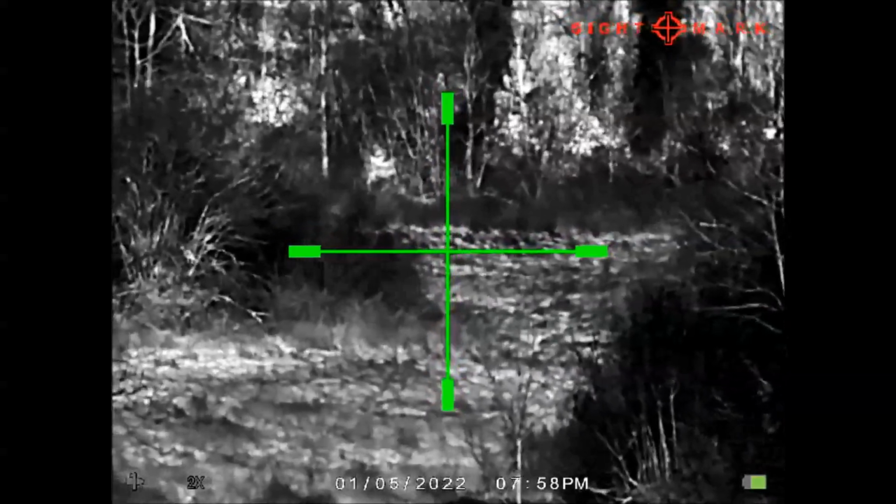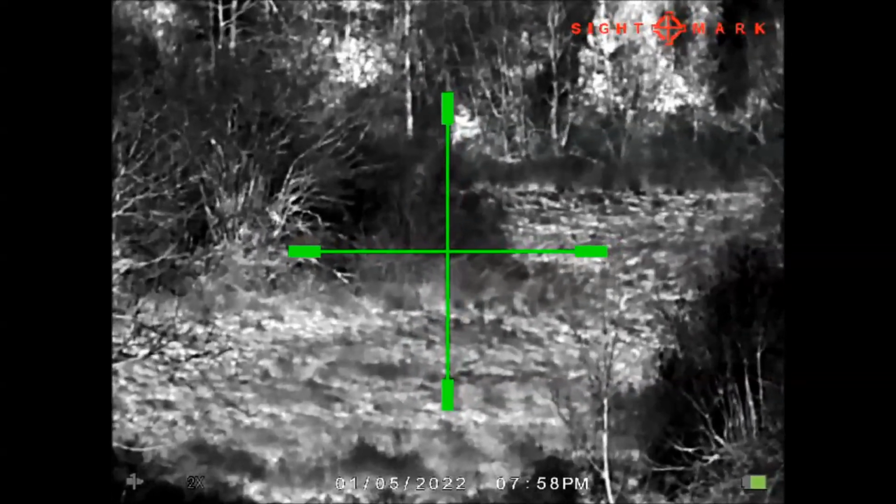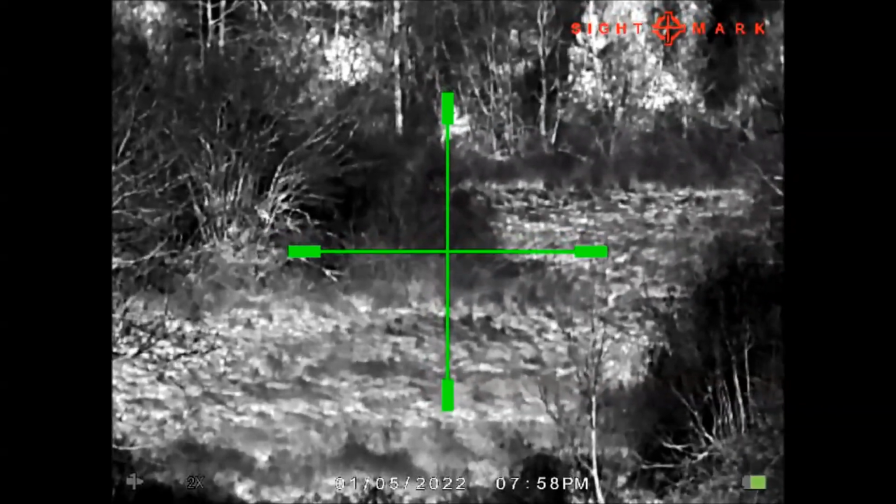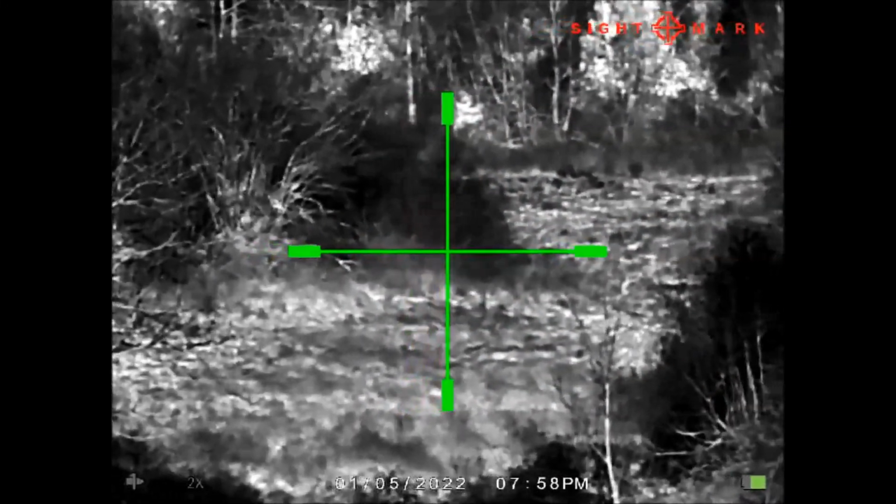Okay, well, now is the turn of the green color, and this is a normal one. It looks like a German post, but it's not, it is a normal crosshair, very basic, but very good, let's say.